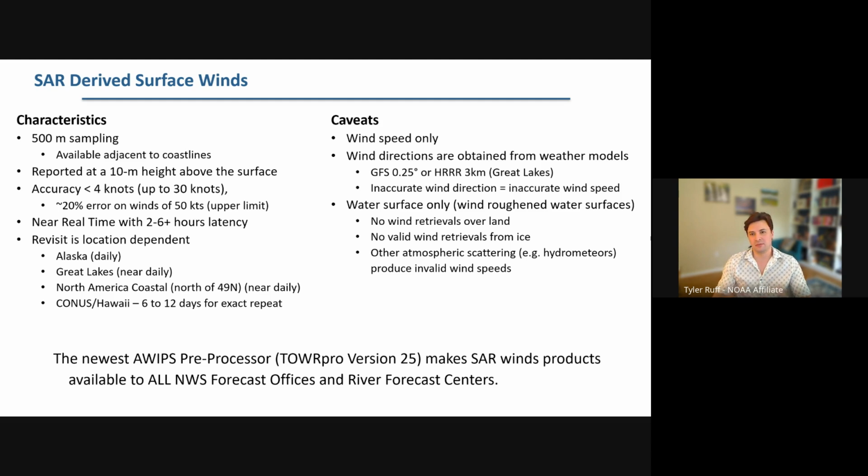Importantly to know, maybe this is somewhat obvious, but we only record winds over the water surface, okay? So no wind retrievals are valid over land, nor from the ice. I'll show examples of those. Also, other atmospheric scattering effects, such as hydrometeors, can produce invalid wind speeds as well, and I'll show an example.